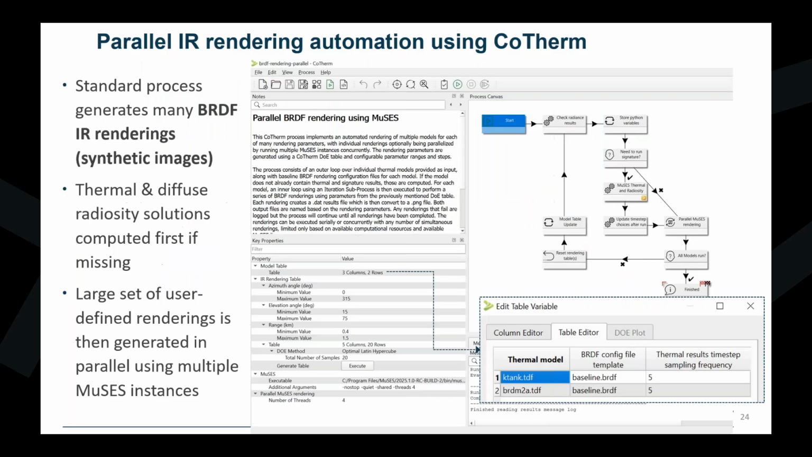As of CoTherm 2025.1, a standard process, parallel BRDF rendering, is available for generating a large set of BRDF renderings efficiently using parallel processing. This process is included in the example folder of every CoTherm install. The process automates the calculation of both the thermal diffuse radiosity solutions, if not already completed, and the BRDF renderings.